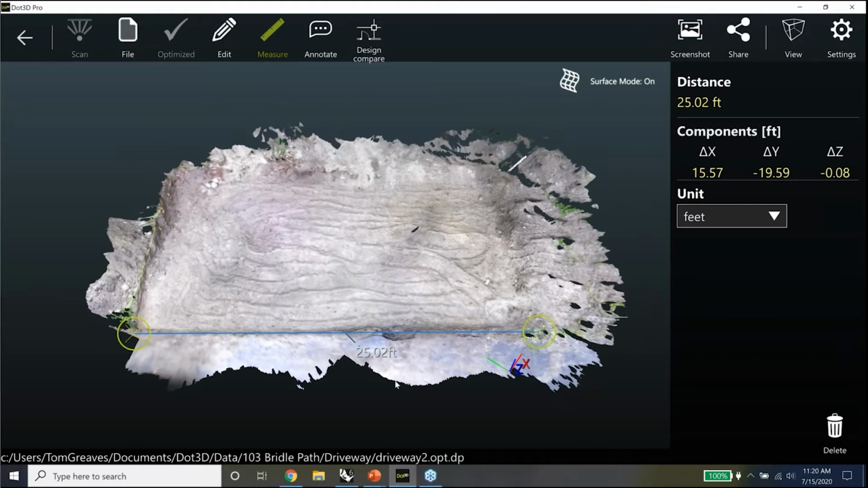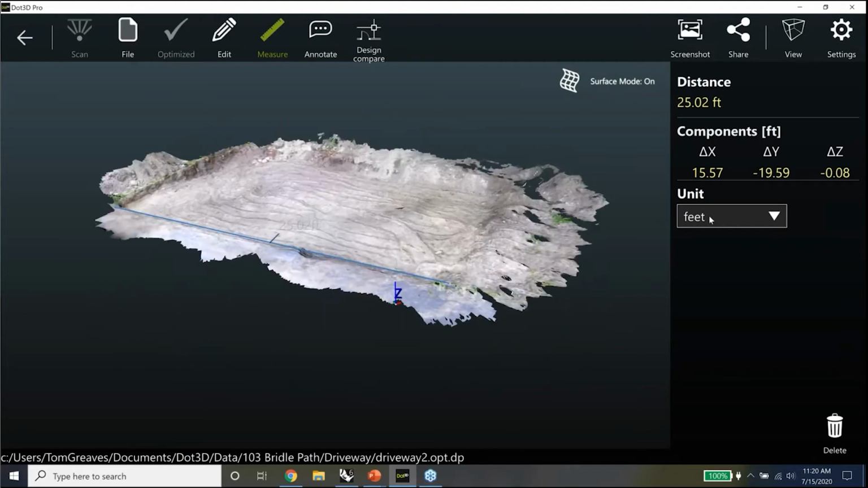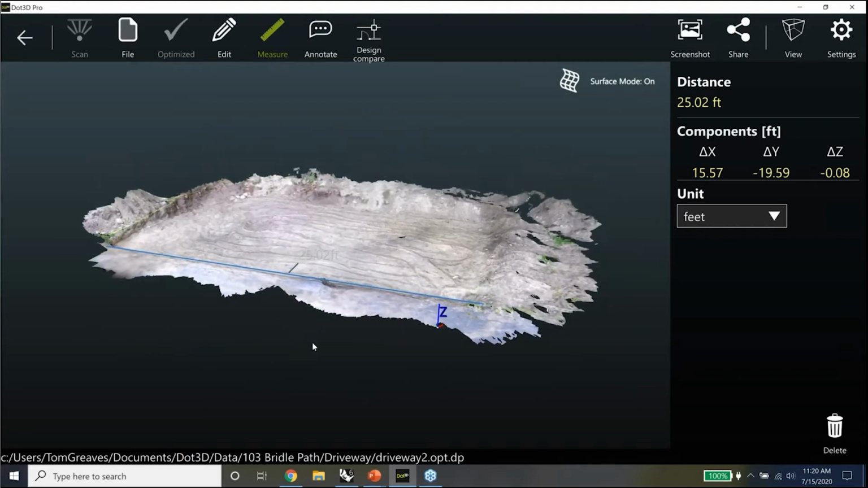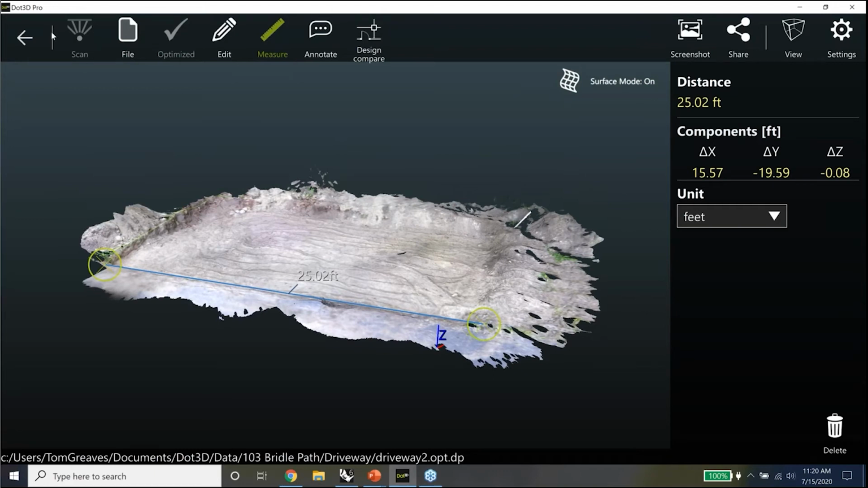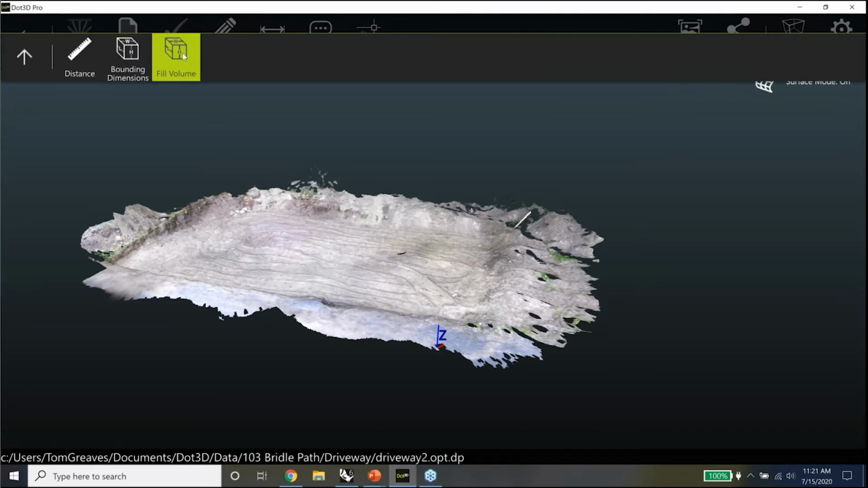So this took about a minute or two to capture with the scanner, really quick. I could have as easily done it with the Intel RealSense D415 on my phone. In fact, I did do some scanning with that later, and I'll show you that in a minute. But the task in front of us here is to calculate the volume of that hole and then order the correct amount of gravel. So to do this, we're going to use the fill volume measurement tool.